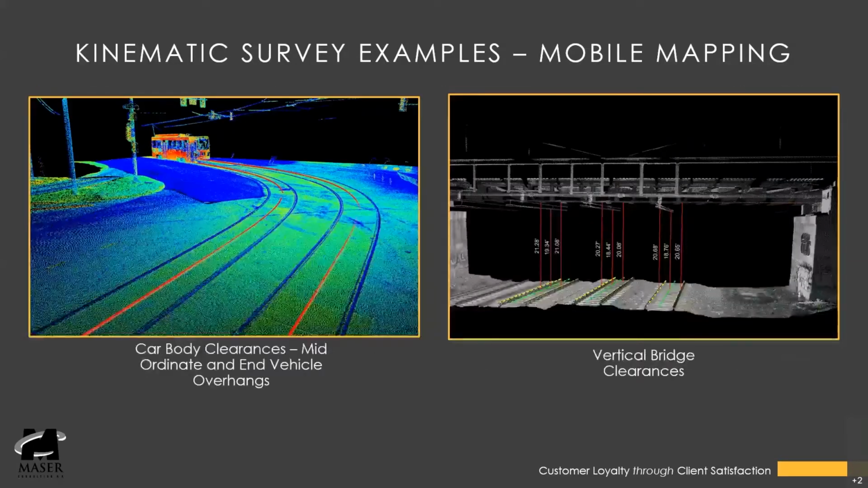Here are some other examples using the mobile mapping. The picture on the left shows a situation where the new vehicles on this particular project are bigger, and as they go around that curve, they would collide, so they have to wait until the other one passes. So this particular study used mobile LiDAR to collect data to identify the exact location of the track within these curves, so that we could determine what needs to be modified on the track geometry so that the mid-ordinate and end vehicle overhangs will not collide.